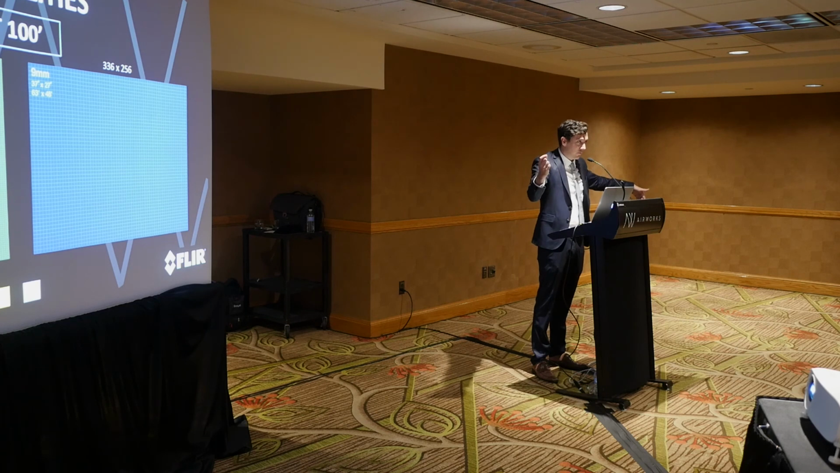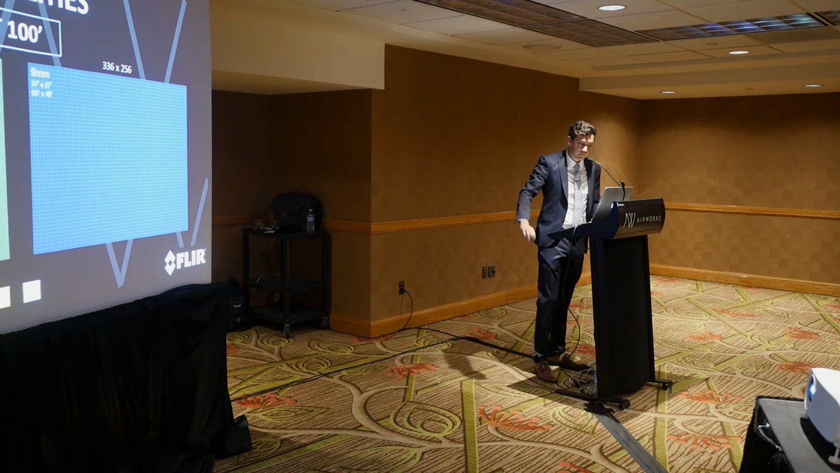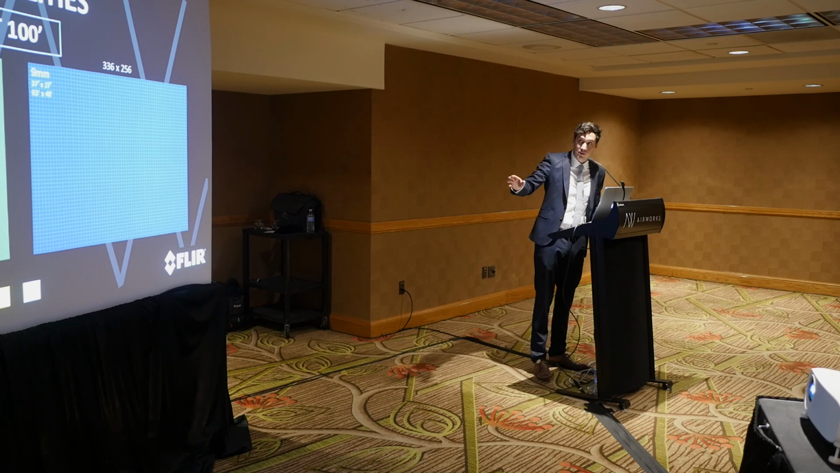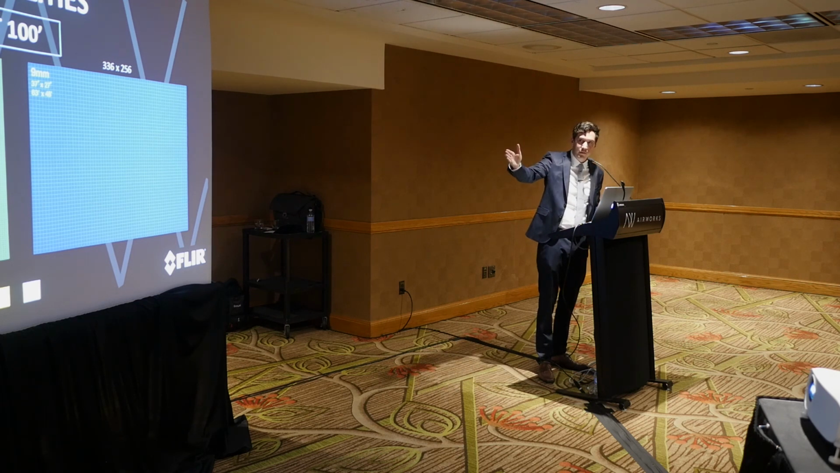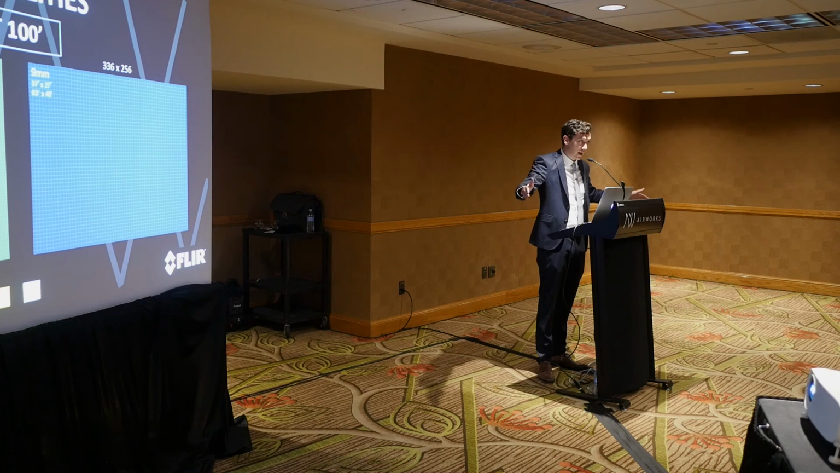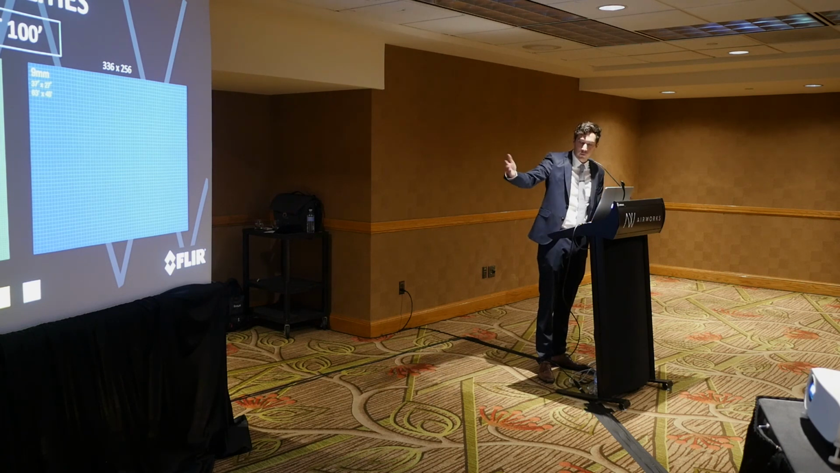And if at 100 feet your subject would take up that 5 by 5 pixels or more, you would be able to reliably identify and detect something is there. When you're dealing with a 336 resolution image, you're dealing with 37 degrees this way, 27 degrees this way, which is significantly smaller. And you can see it's about half of the distance that you're covering at a given time, looking with a 336 camera versus a 640: 63 feet by 48 feet.